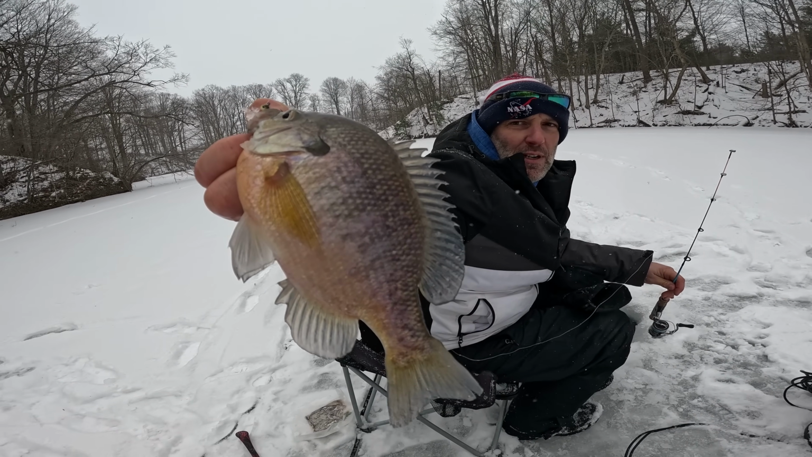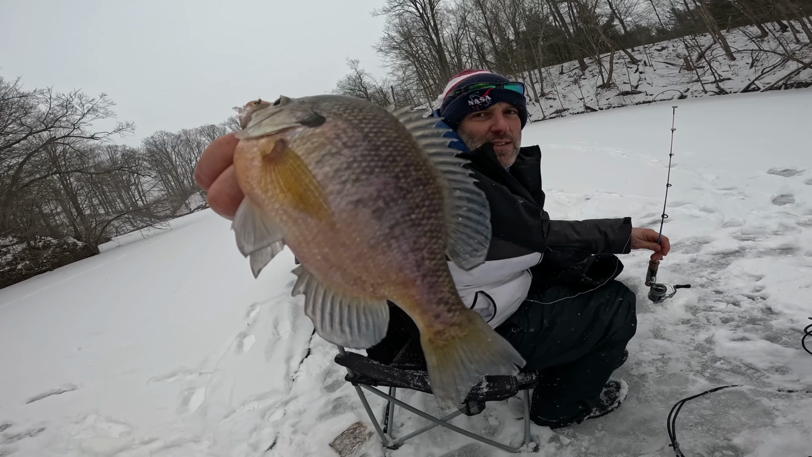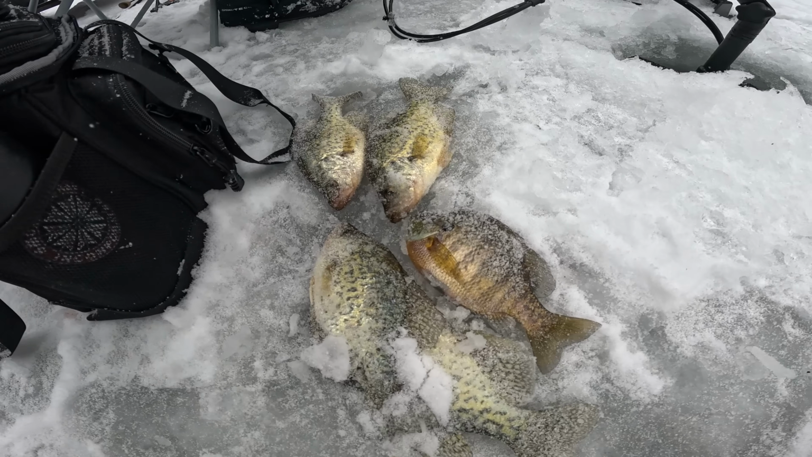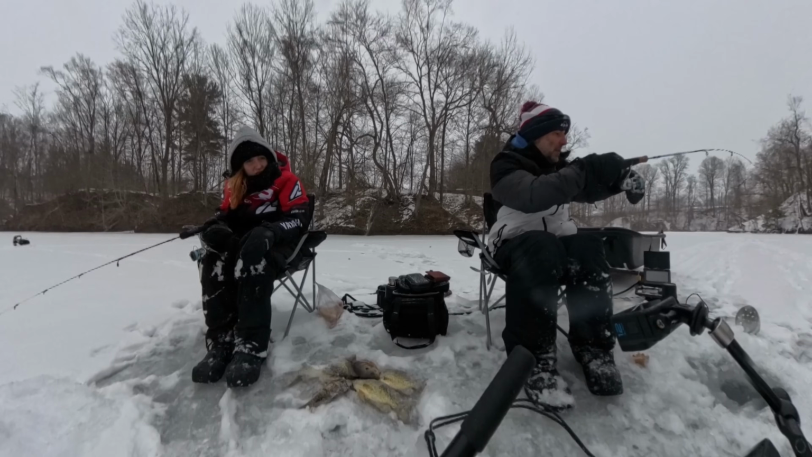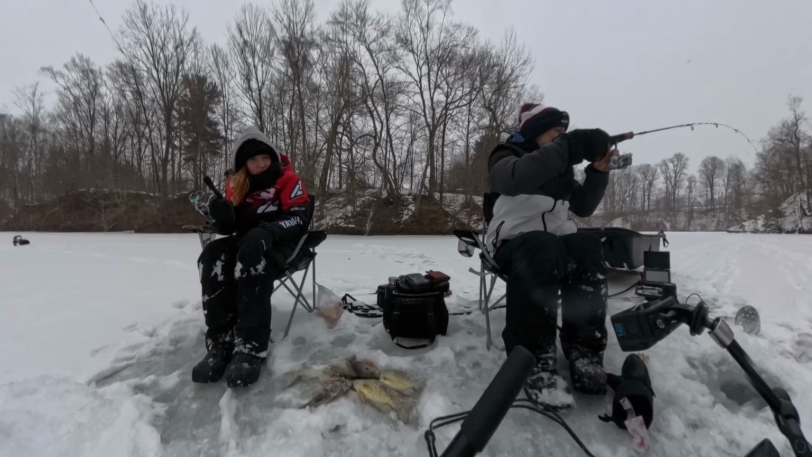My first one ever through the ice here. And we have worked so hard to find these guys over the years. I'm pumped. Crappie are bigger, but this is pretty rewarding. Got him. There's like 3 fish there. Oh, this is hard with mitts on. Yeah, I know. That's why I always take them off.